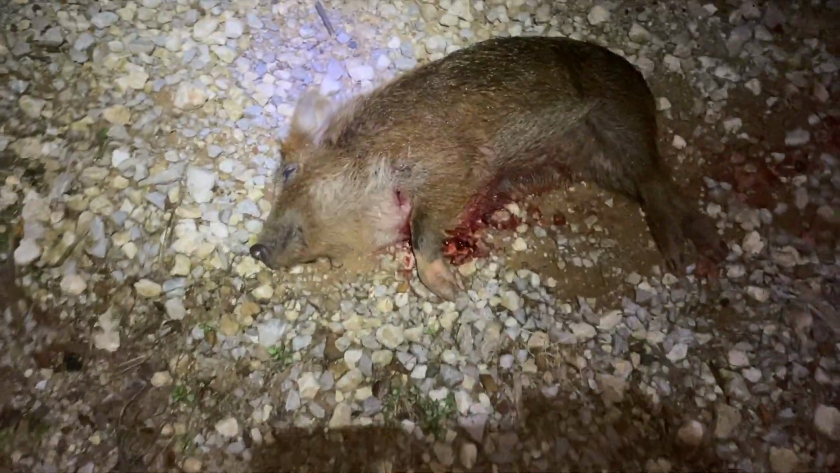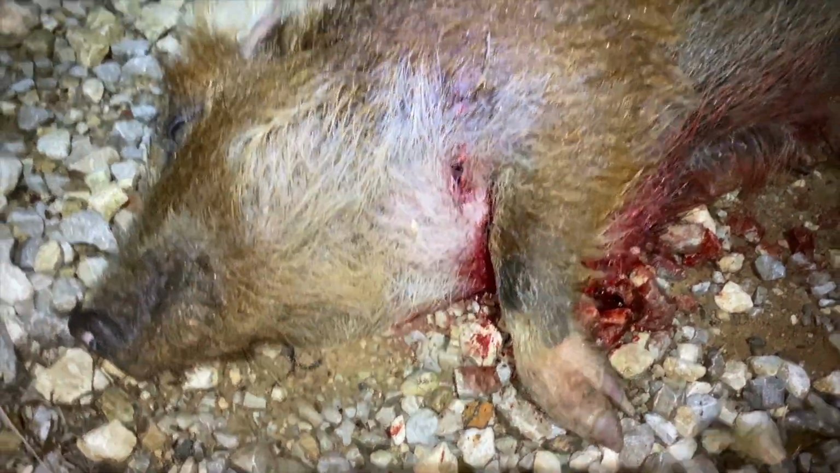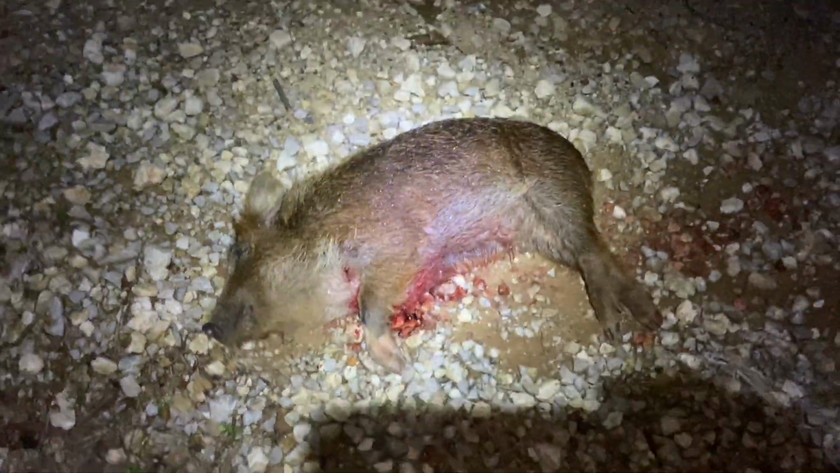I'm going to bet what happened is when I shot those hogs, and we're talking thousands of yards that way, this little guy got separated from them. He was trying to find the group. And you can see the shot placement right there. This will be a really good eater hog. Yeah, this will be good to eat.